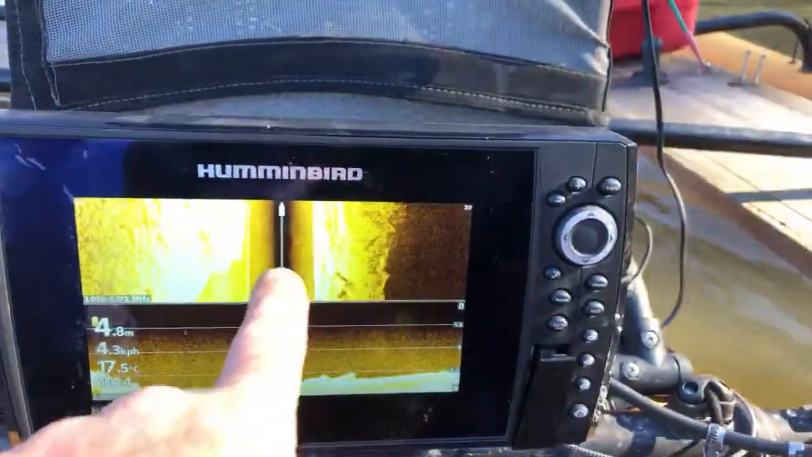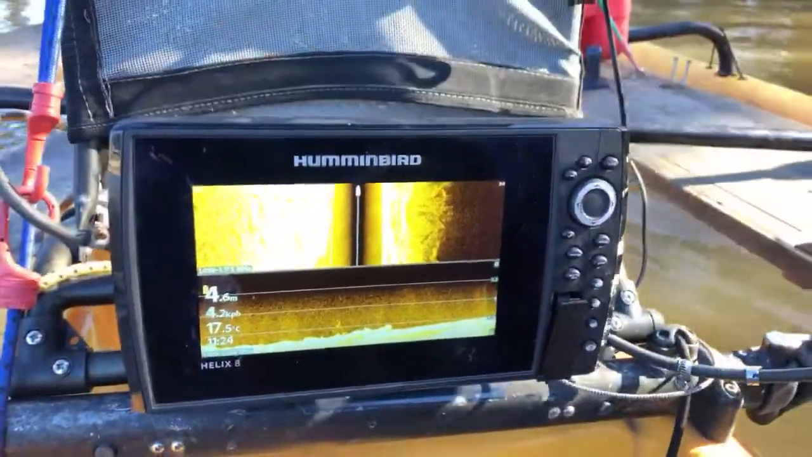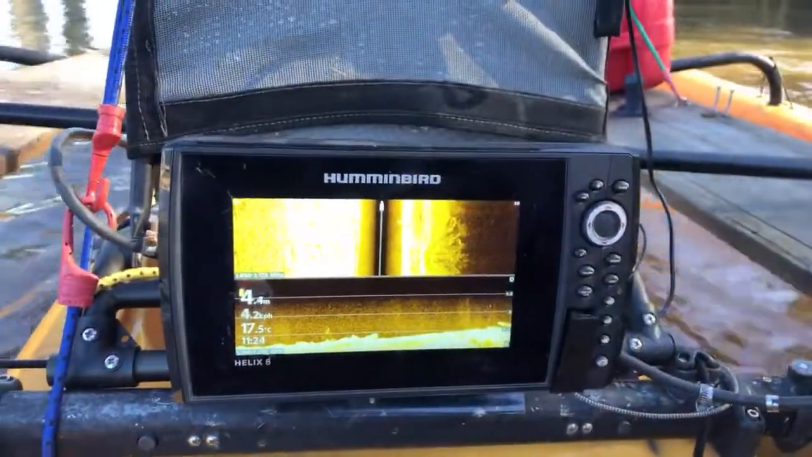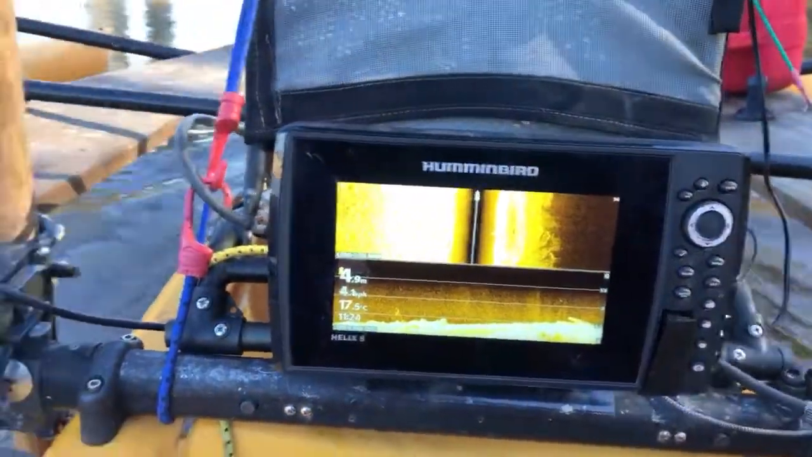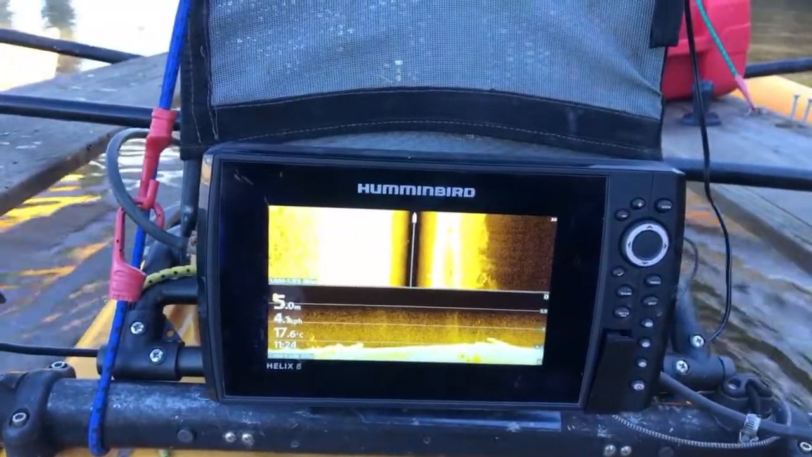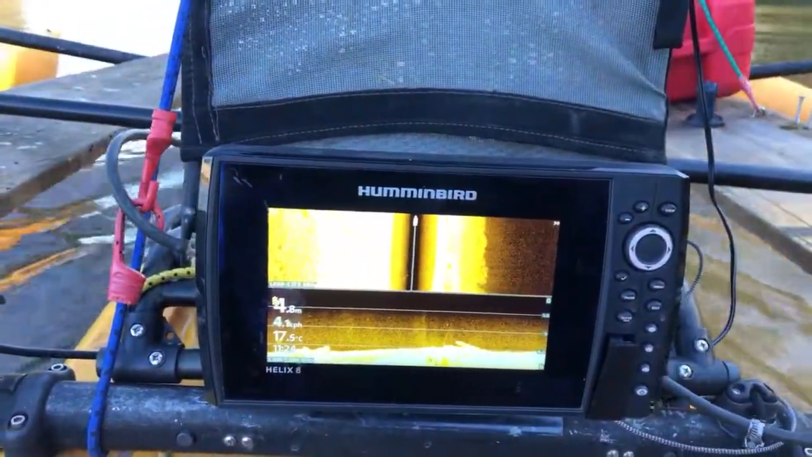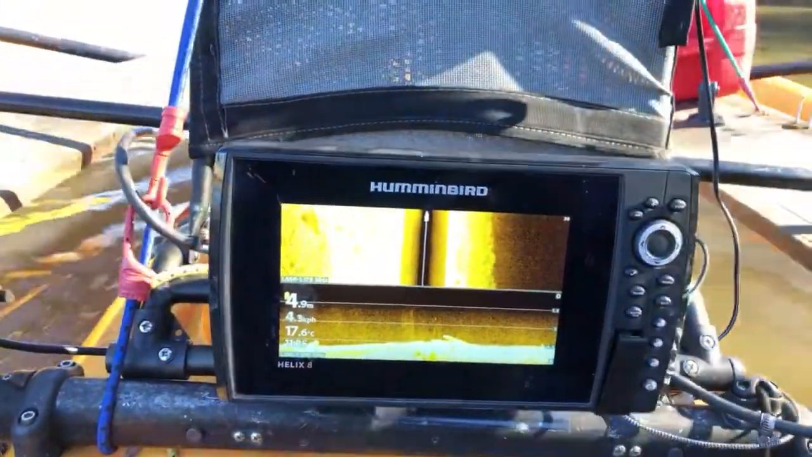So you can start to see a bit of debris along there. It's only 4.6 metres deep. The slower the better. Yeah, well, I've actually got a cord all hooked up, ready to go. Once we get underneath this bridge, I'll show you where the charger is, but